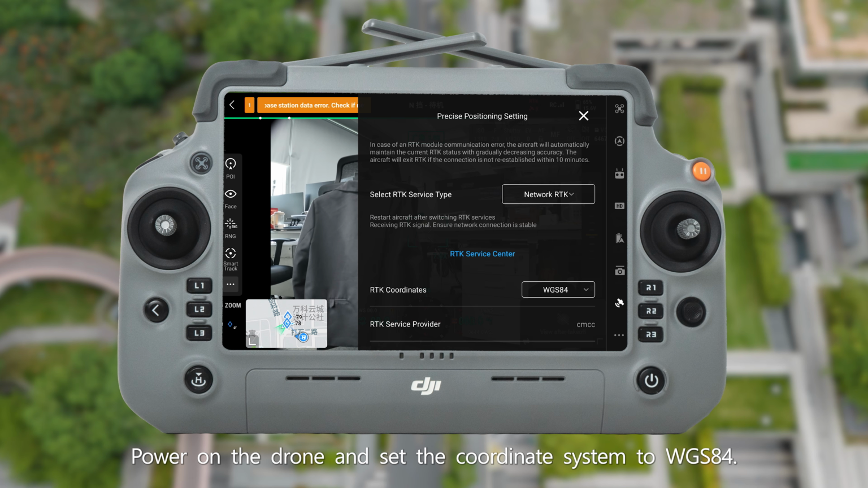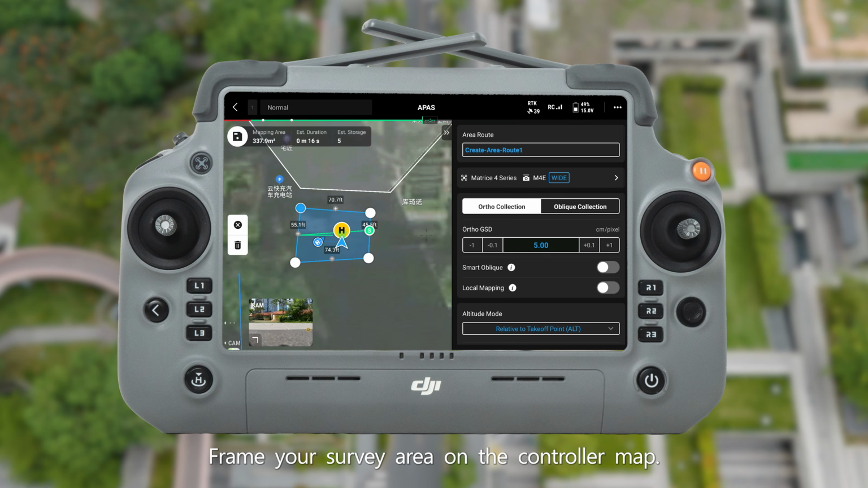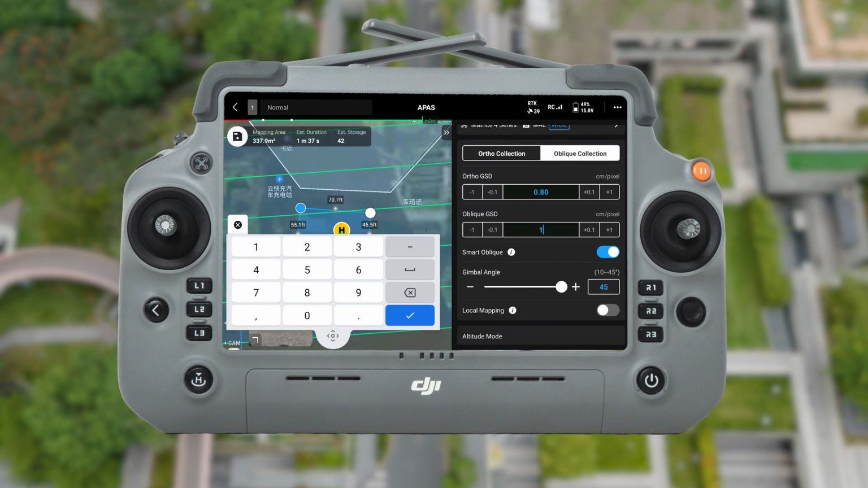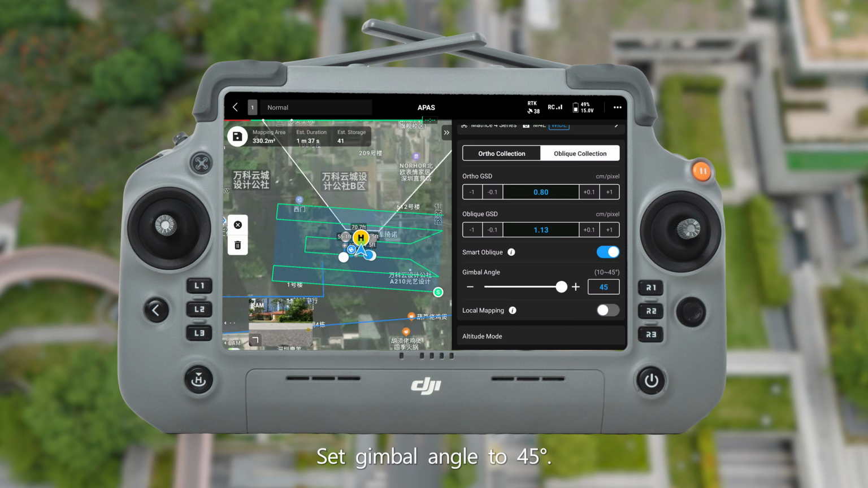Power on the drone and set the coordinate system to WGS84. Use Smart Grid Flight Pattern. Frame your survey area on the controller map. Use oblique capture mode, and set GSD to 1 centimeter or below. Set gimbal angle to 45 degrees.